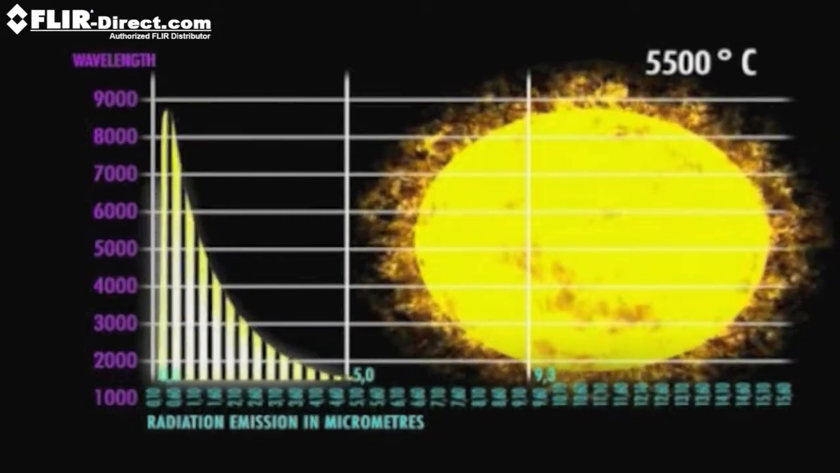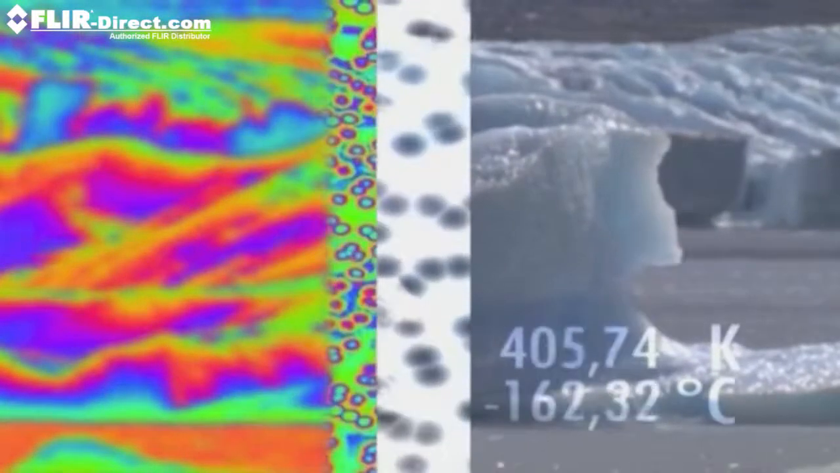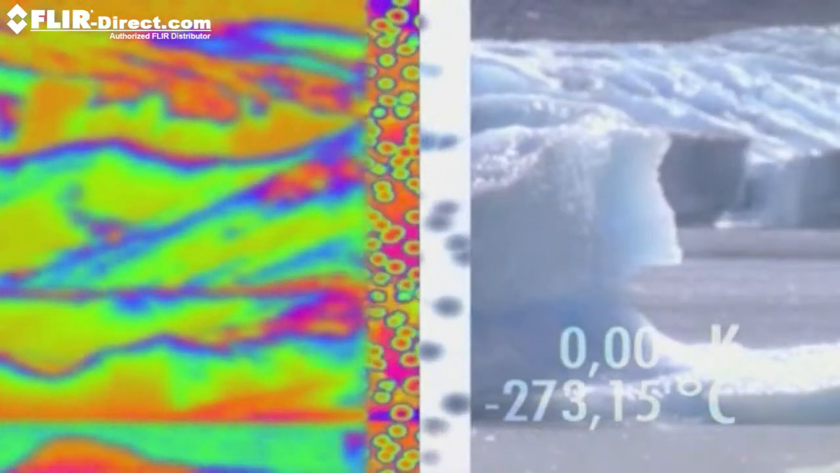The primary source of infrared radiation is heat or thermal radiation. Any object that has a temperature above absolute zero emits radiation in the infrared region. Even objects that we think of as being very cold, such as ice cubes, emit infrared radiation.